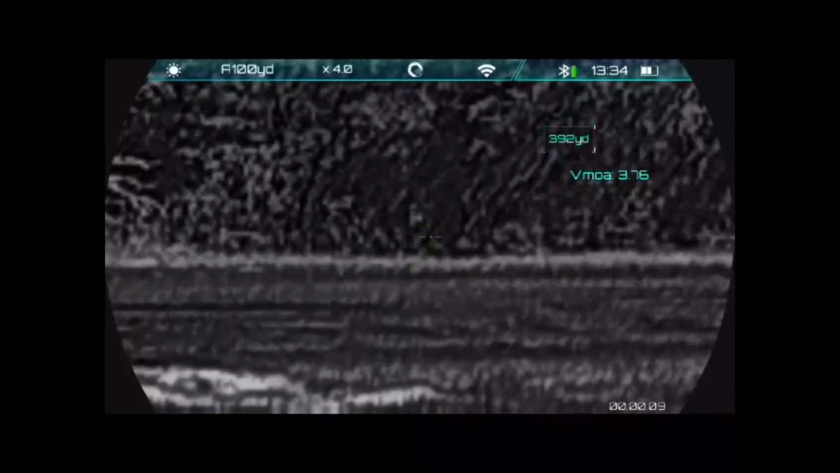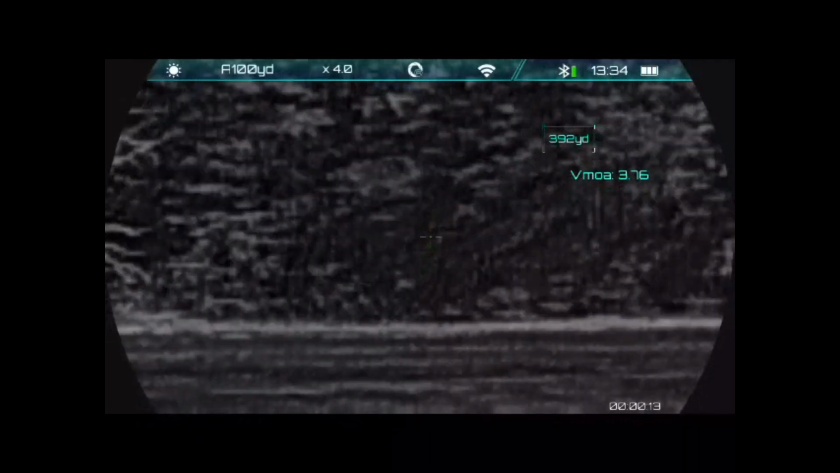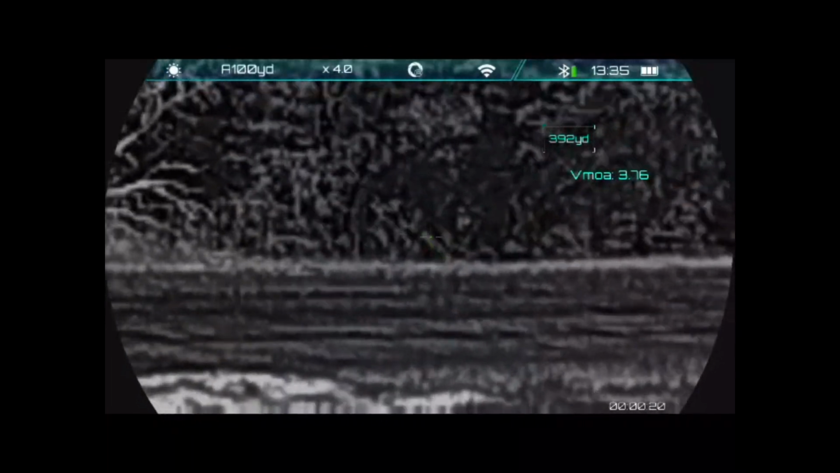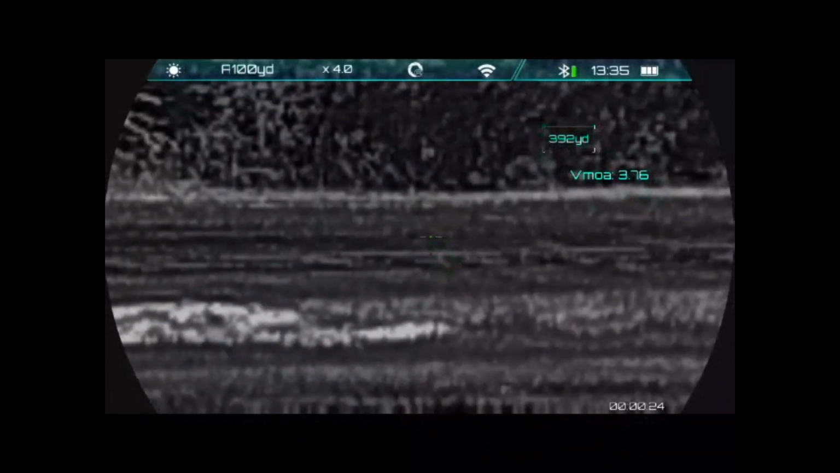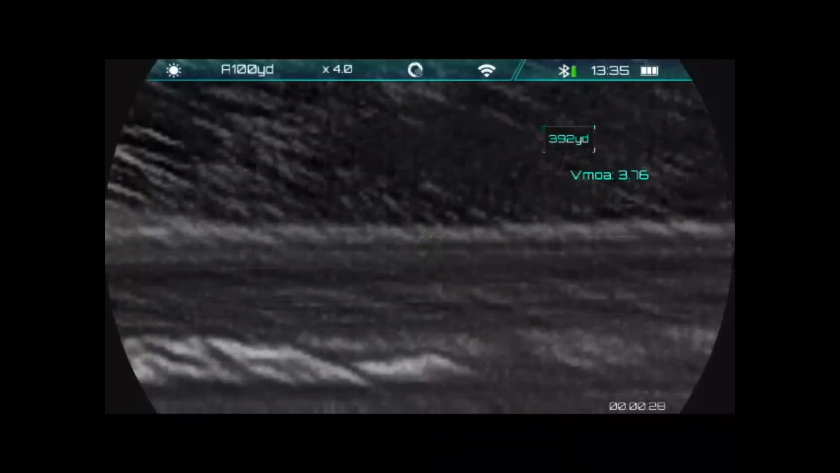Alright, so we are 390 right now, so I'm gonna go ahead and call that 400. I just ranged it. Still shooting off a tripod, so don't make fun of me too much, but I'm goofing around right now anyhow. I'm not really figuring out the true accuracy of the ballistic calculator. I just want to know if it'll kill coyote. So, and it's good practice.